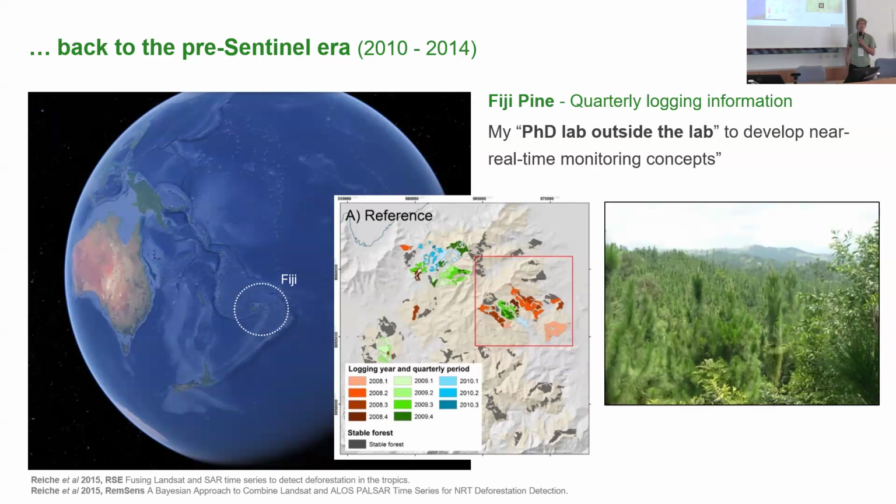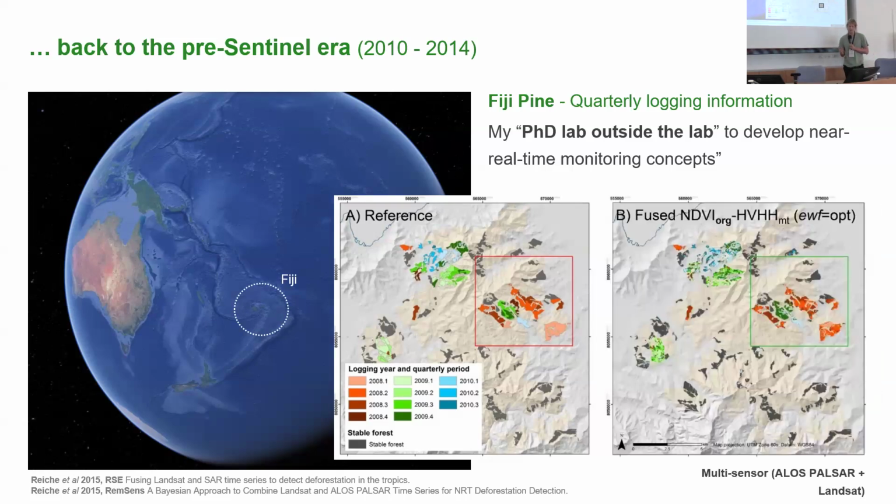And I considered that really my PhD lab outside the lab, because it was actually clear cutting, then trees were planted. And I was able to use that reference information to develop concepts for near real-time monitoring, to integrate optical and radar data, and also how to assess the timeliness. And here's a first result with ALOS PALSAR data and Landsat combined.